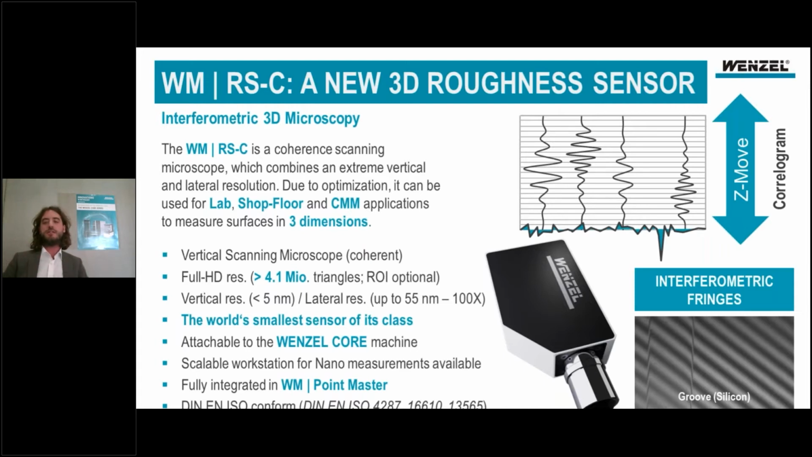So how does such a measuring task look? You scan a vertical range, you take an image stack, and this image stack is evaluated, meaning you measure per pixel a correlogram containing all the height information.